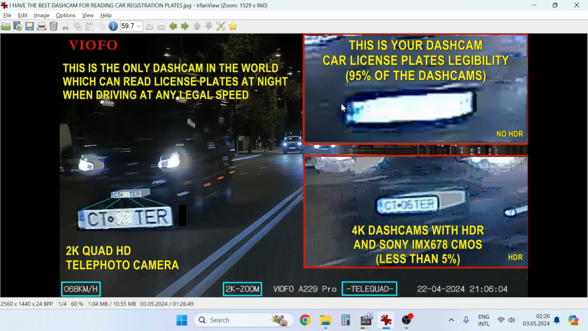As you can see here, in all these situations we have different legibility, and as I told you previously, if you will make a telephoto camera with full HD resolution, you will obtain the same results as with the 4K dash camera. So if you already have a dash cam with this sensor, you don't need to make a telephoto camera full HD, go for the 2K.